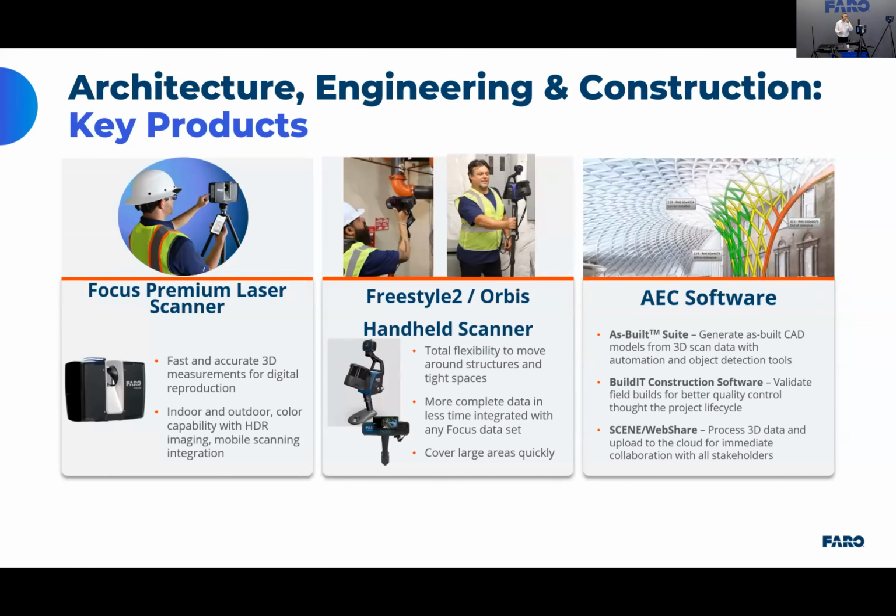Then we have customers who are also doing a lot of quality control applications, and that's where we utilize the Build IT construction software. As you can see in the image here, we have the capability to combine CAD data as well as point cloud data, and we can generate very good quality control reports for these types of projects.